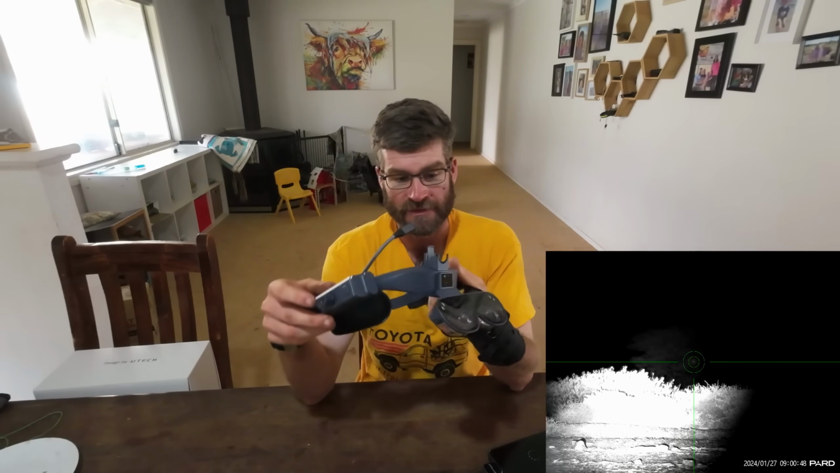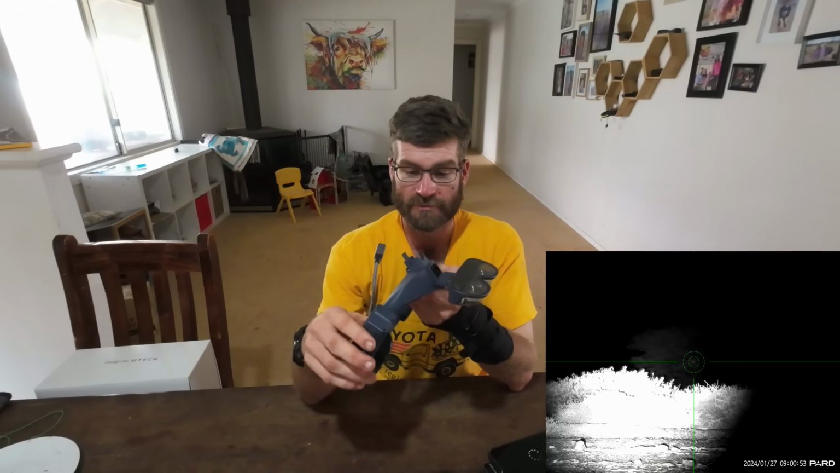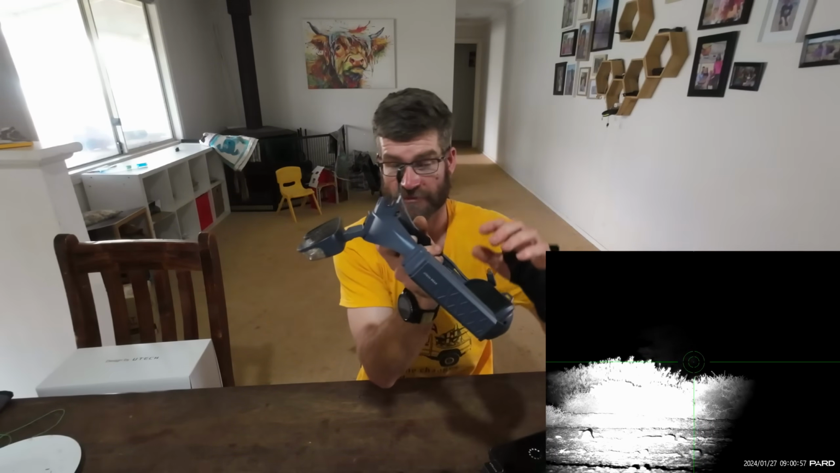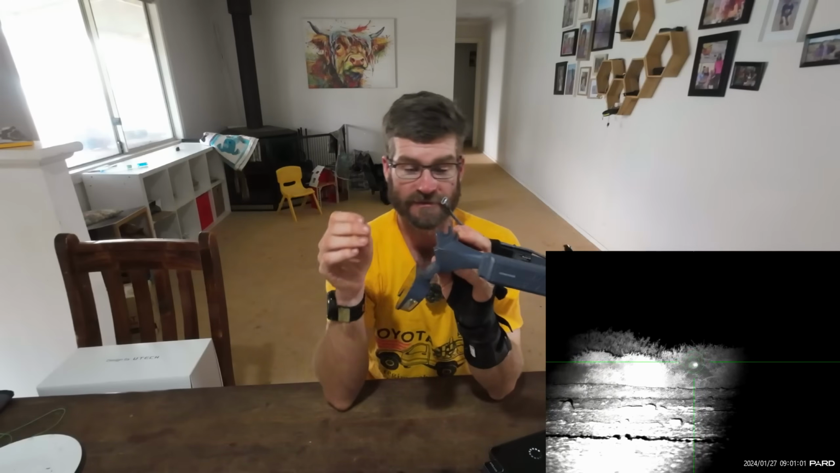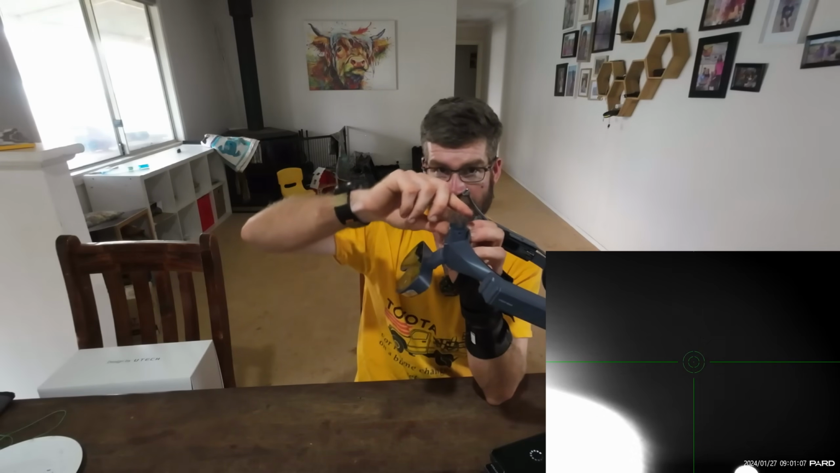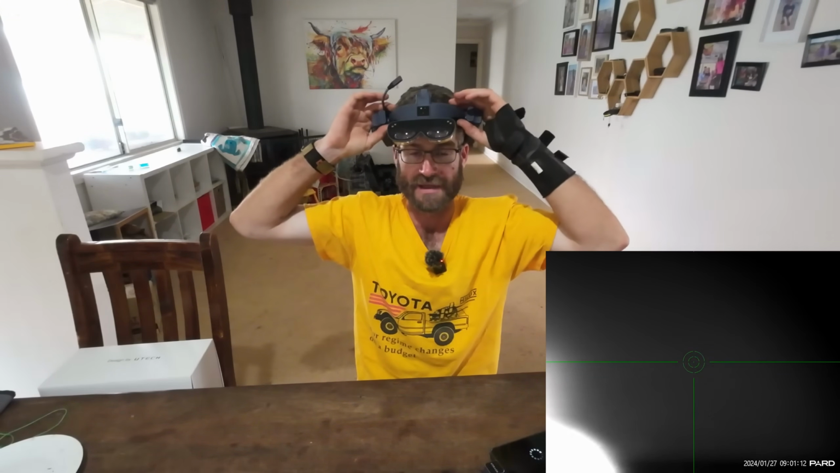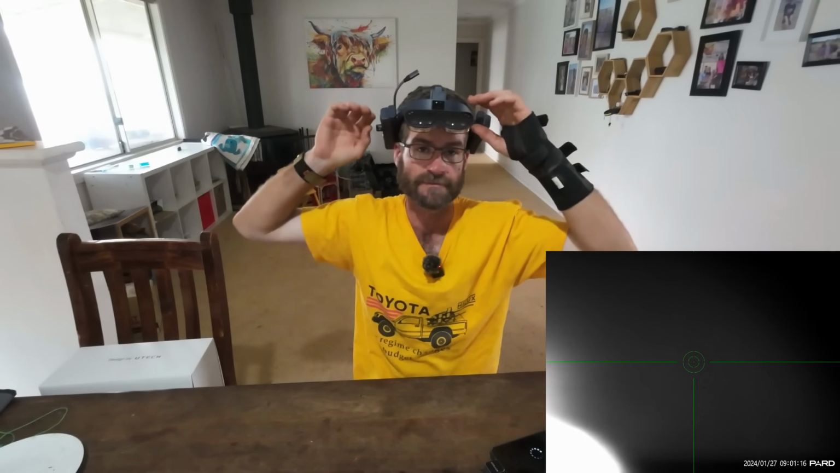So one of the things that I'd have to say in terms of negatives would be that this mount up the top here, whilst very sturdy, it's good, the unit's not going to fall, crawling under fences and the like, it didn't move. It would be very nice if this was tiltable, so you could change it depending on where it is comfortable on your head, and I noticed that it can get a little bit tight at times.